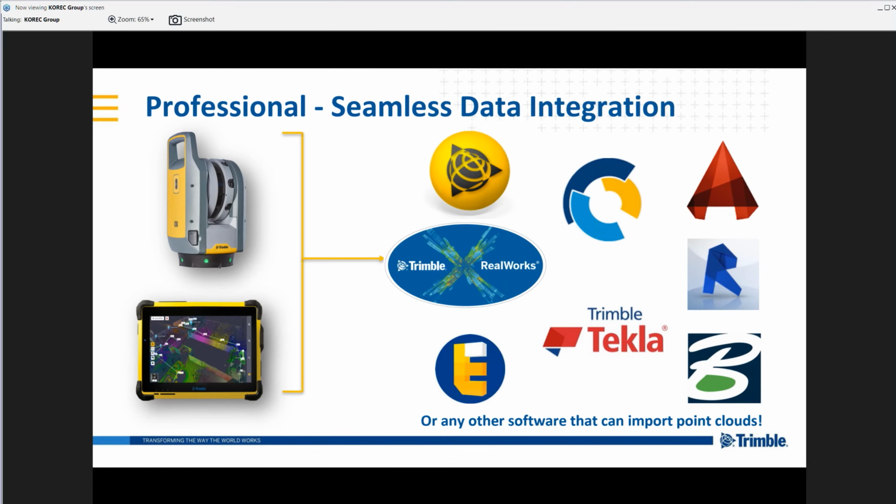So, seamless data integration. I have discussed that when we finish on site, we are finished. We have a registered data set. We can have a colorized data set. We have our imagery. Where do we want to go with that? You can see here the suite of Trimble software: Trimble Business Center, Trimble RealWorks, Trimble Tekla.